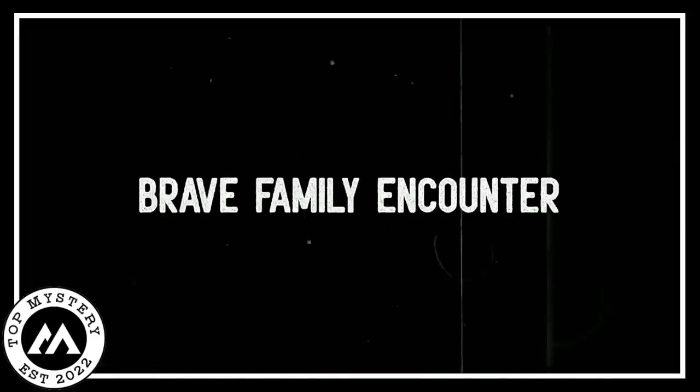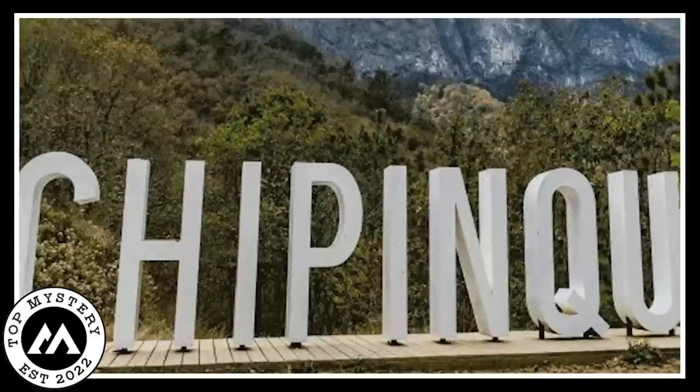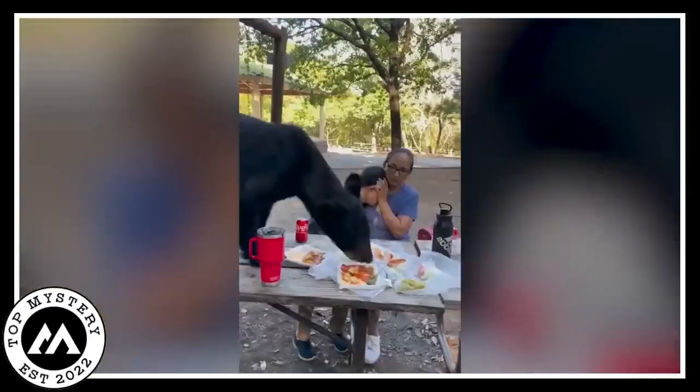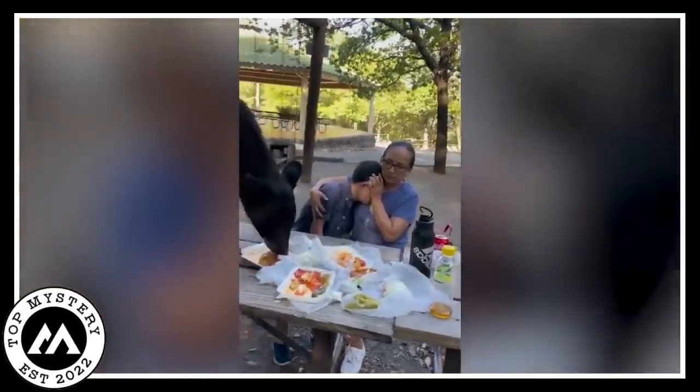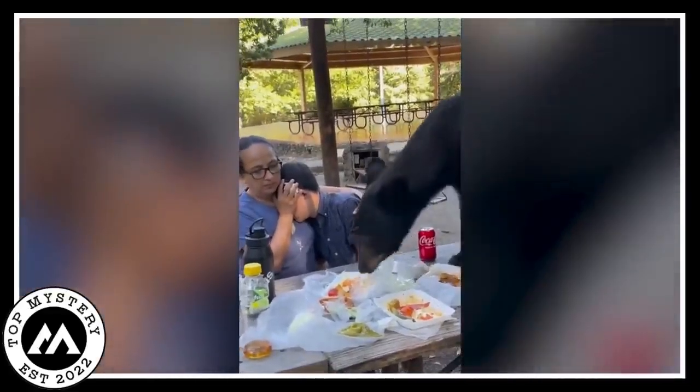Brave family encounter. A family in San Pedro, Mexico's Chipinic Park received a huge surprise when a cunning bear hopped onto their table and started munching on their food. The wild moment was swiftly captured on camera by the oldest daughter.